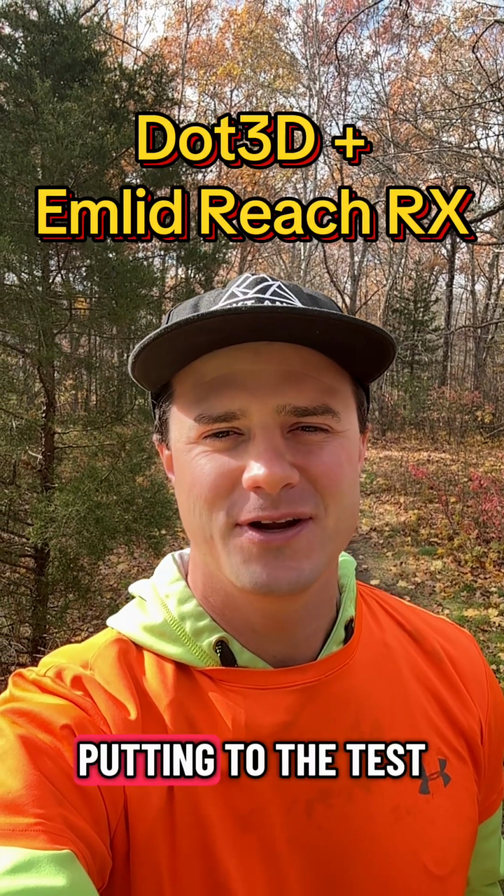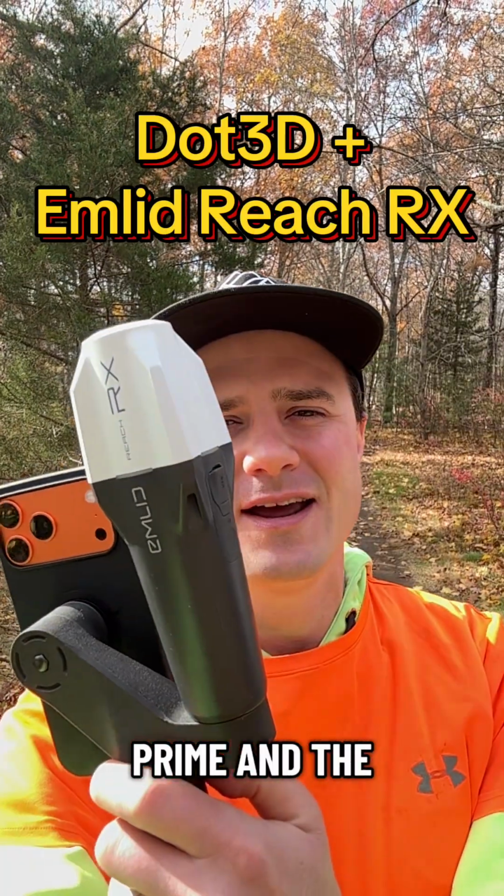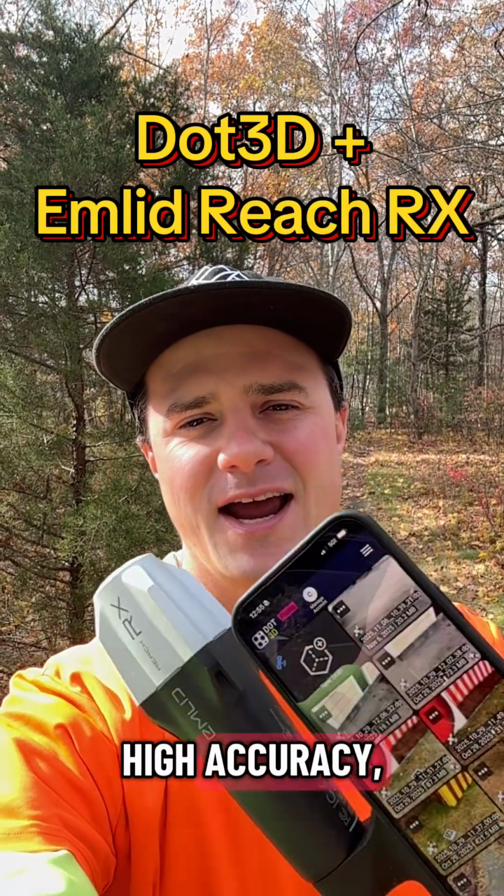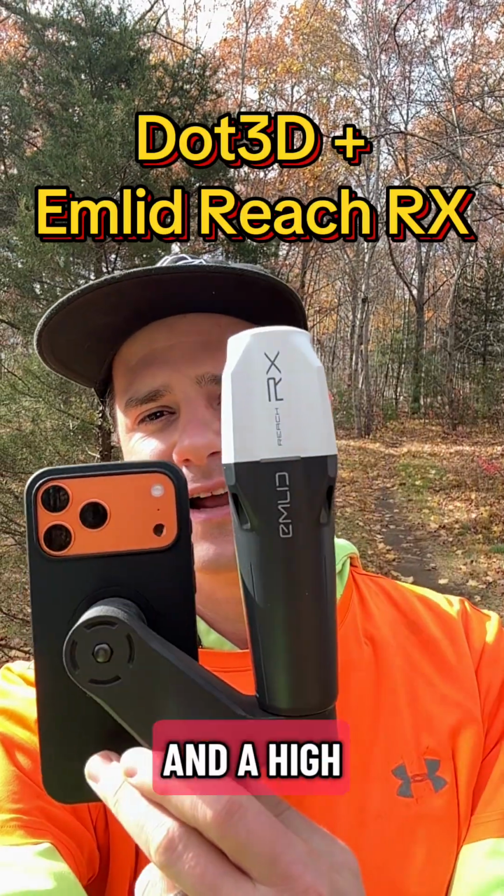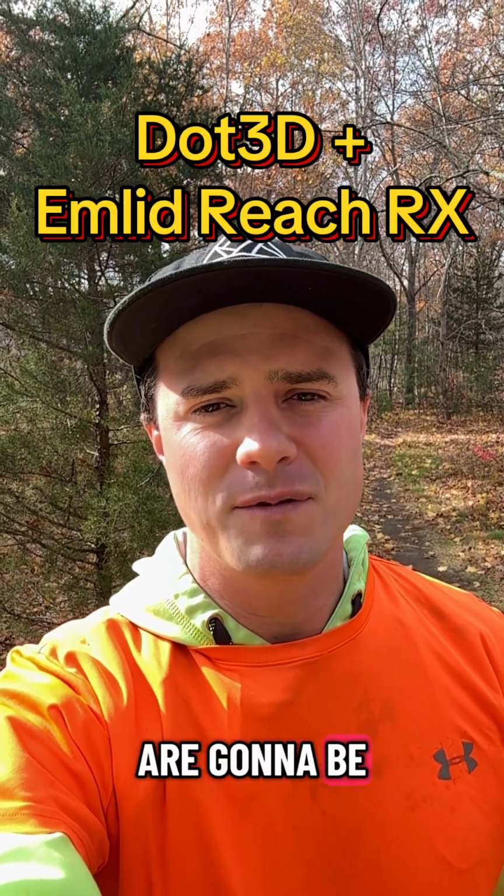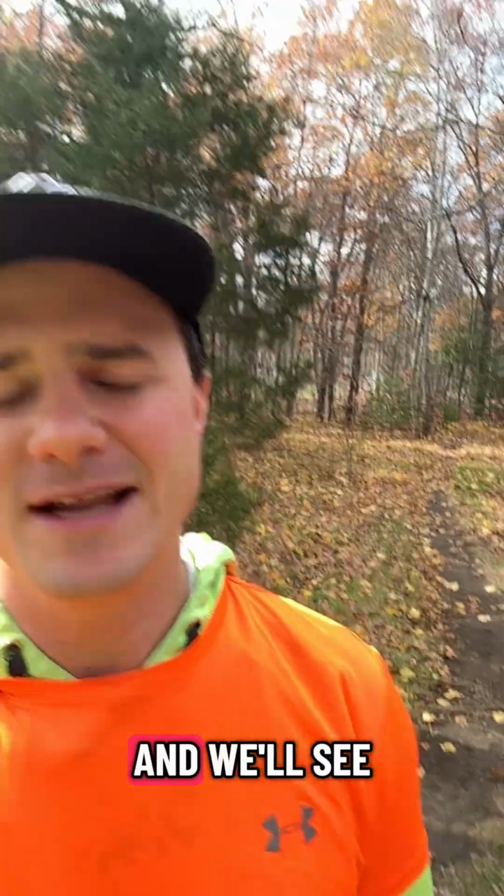Looking forward to putting to the test the new combination of Dot3D Prime and the Emlid Reach RX. This combination of high accuracy, affordable iOS LiDAR scanning and a high accuracy, affordable GNSS receiver are going to be paired for a scan today of a simple stretch of trail here at Diamond Hill State Park, and we'll see how it does.